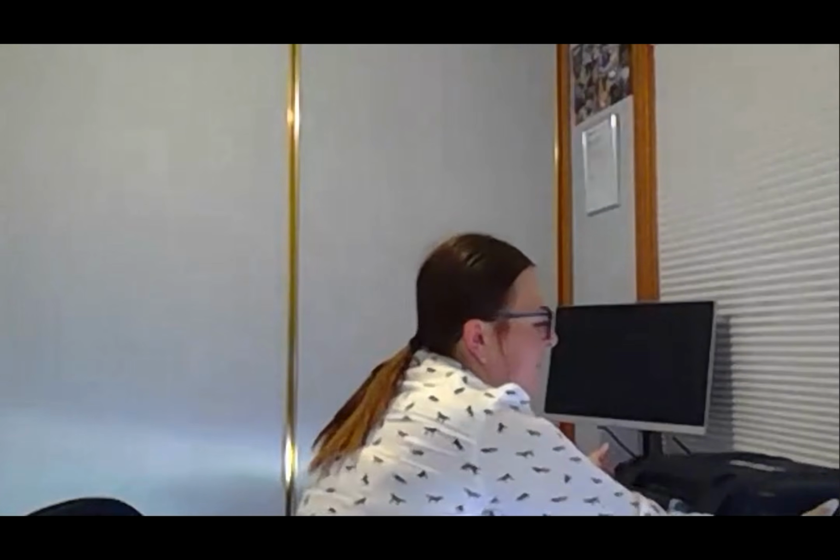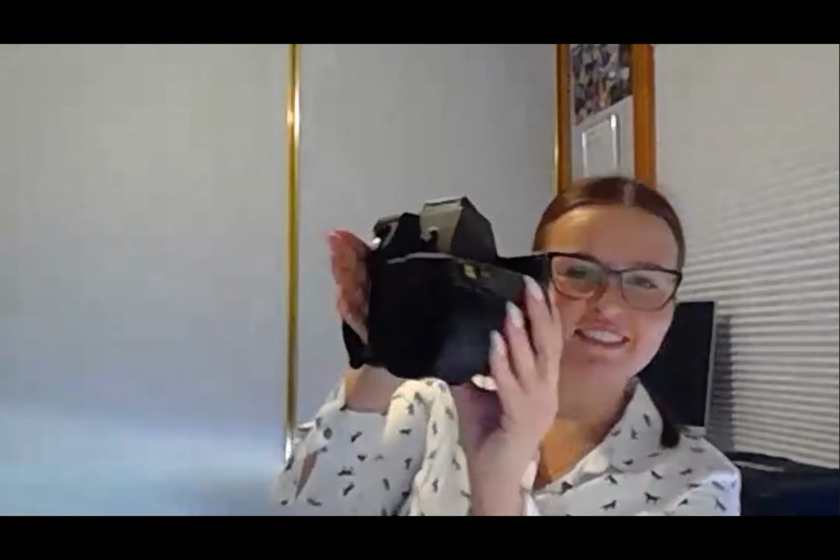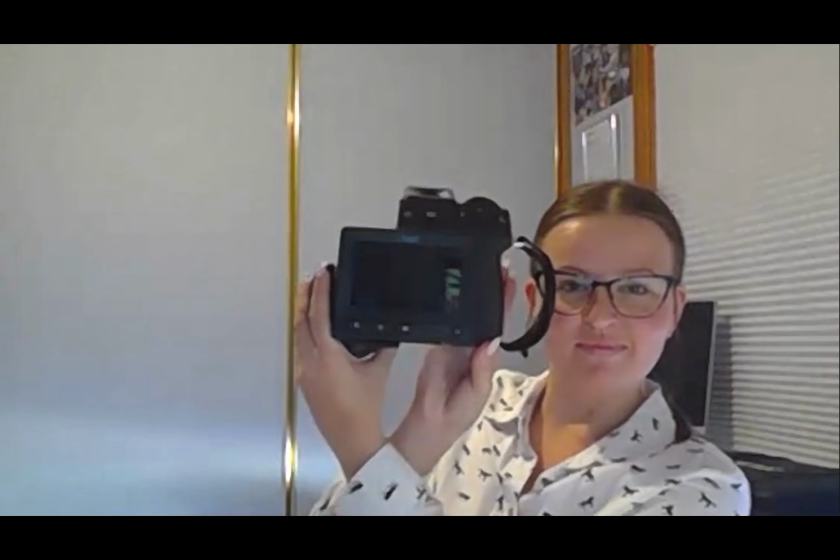So this is the camera. A little bit of a 360. Oh, cool. So it almost looks like a DSLR in a way. Yeah, it looks like a normal camera, except obviously you have this swivel. Other than that, it does look like a normal camera. It's quite bulky actually.